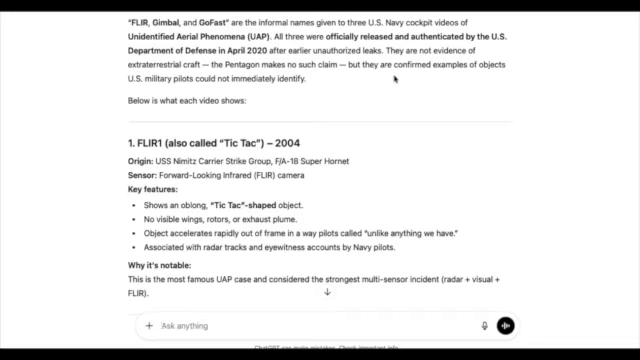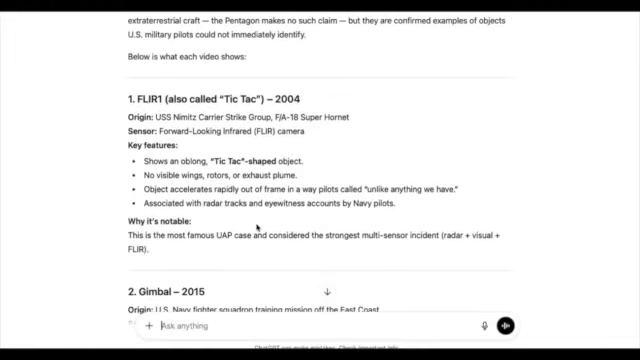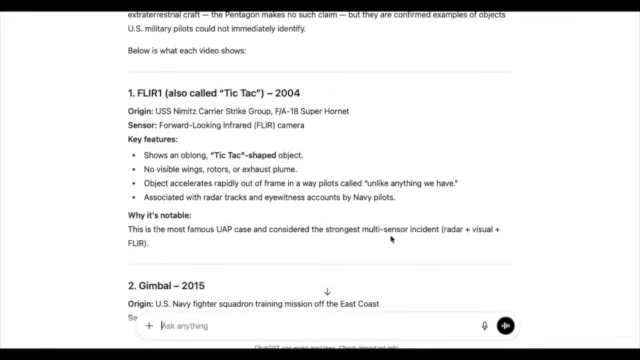I should say more accurately, but they are confirmed examples of objects U.S. military pilots could not immediately identify. An FLIR1, also called a Tic Tac, shows an oblong Tic Tac shape. Why it's notable: this is the most famous UAP case and considered the strongest multi-sensor incident, radar plus visual plus FLIR.